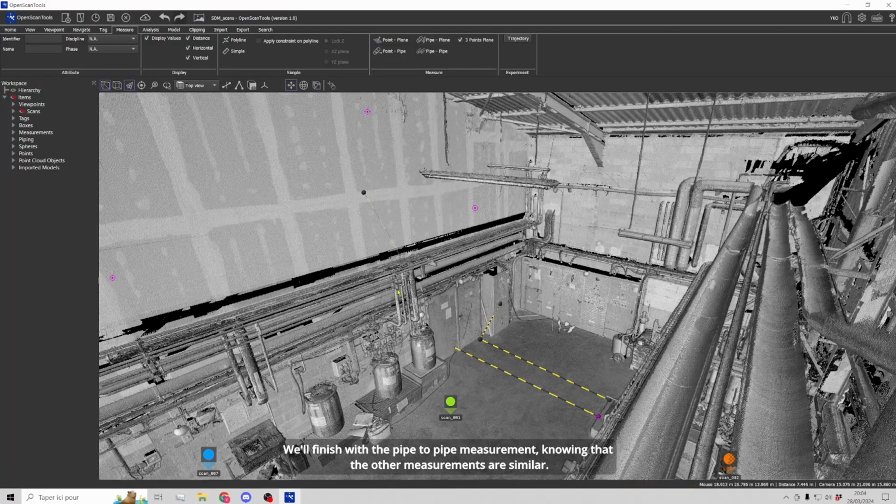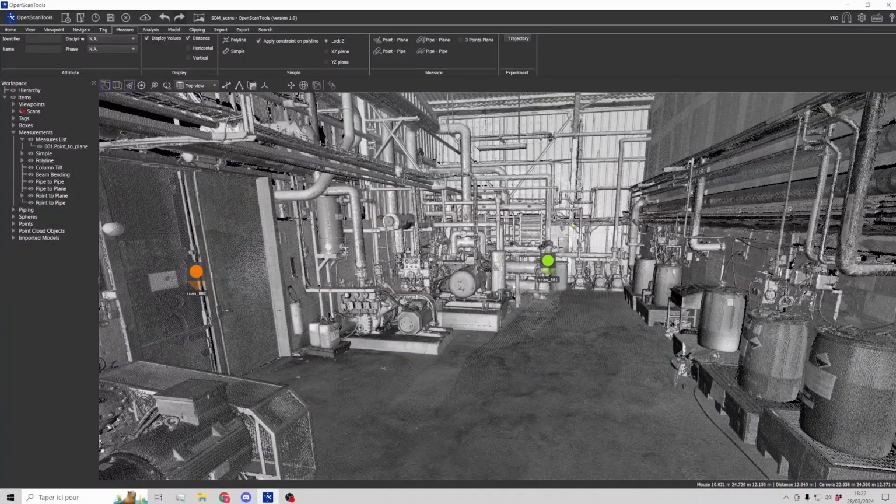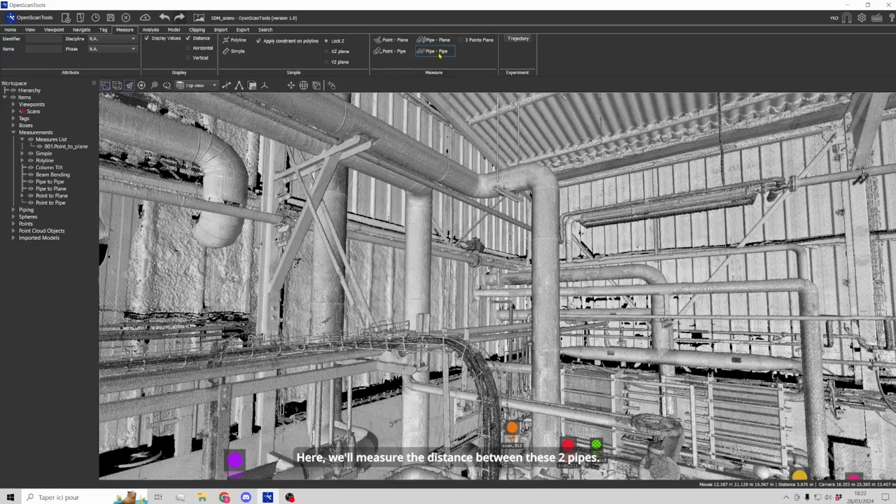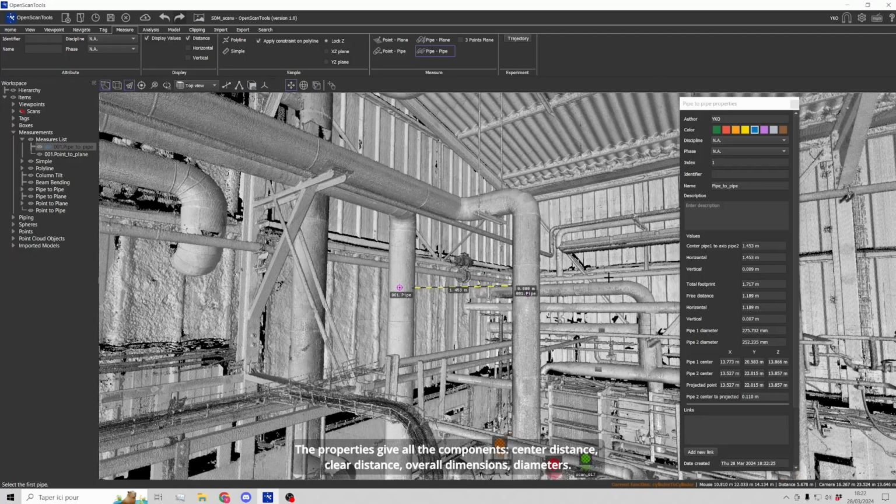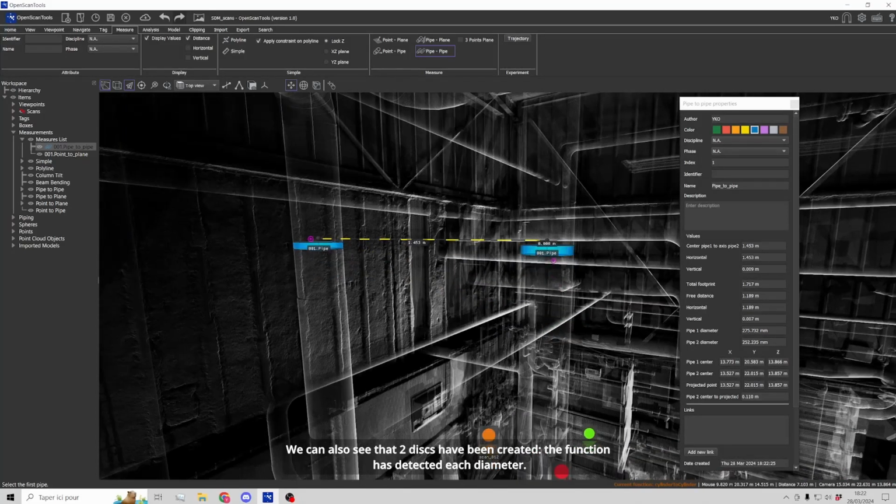We'll finish with the pipe-to-pipe measurement, knowing that the other measurements are similar. Here, we will measure the distance between these two pipes. Click on each pipe and the measurement is created. The properties give all the components: center distance, clear distance, overall dimensions, diameters. We can also see that 2 disks have been created. The function has detected each diameter.